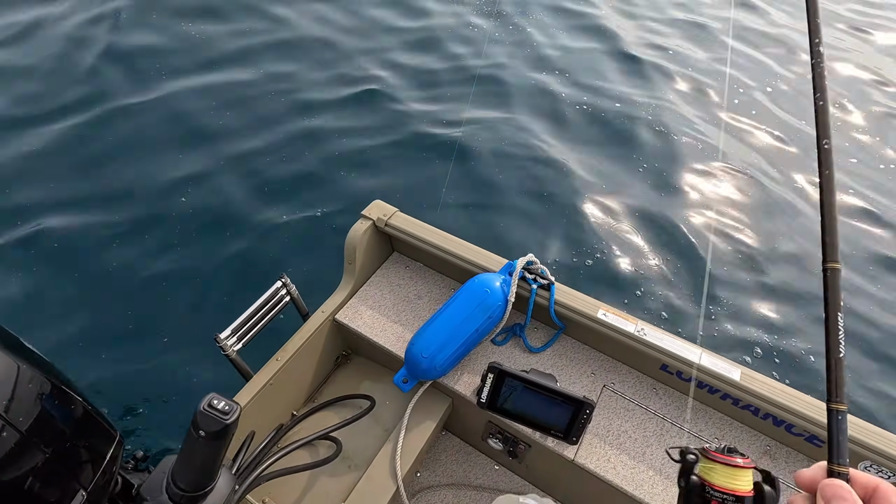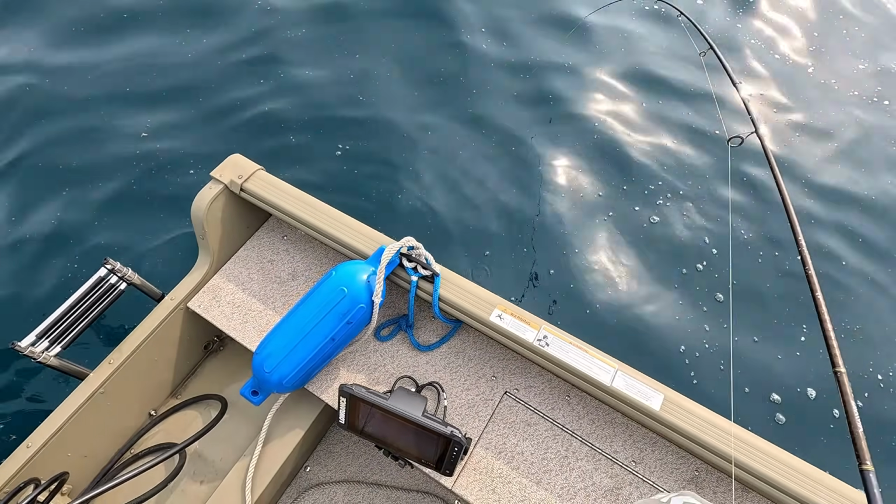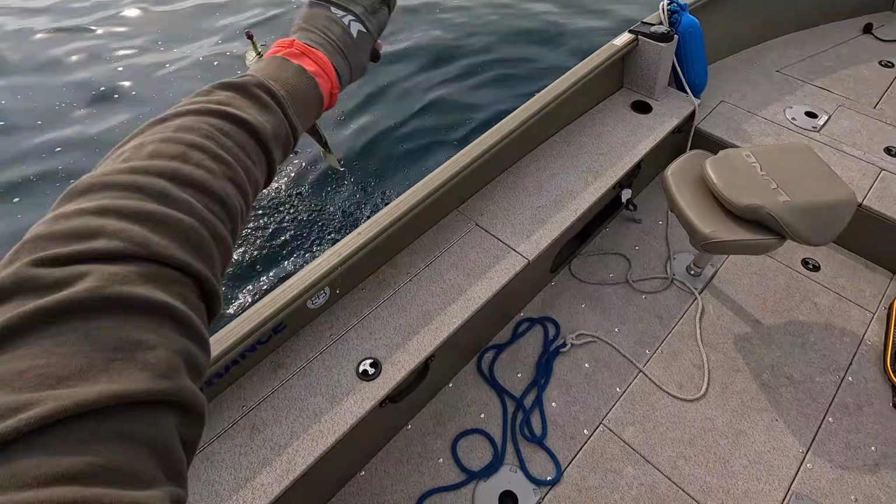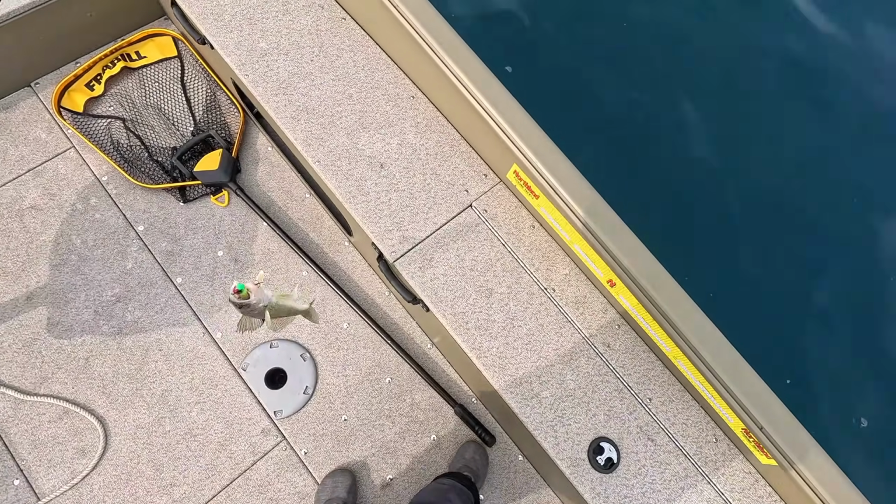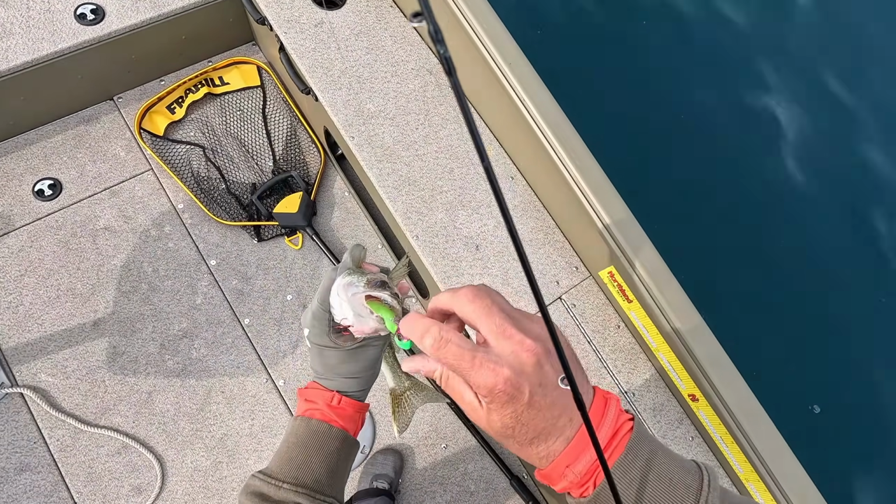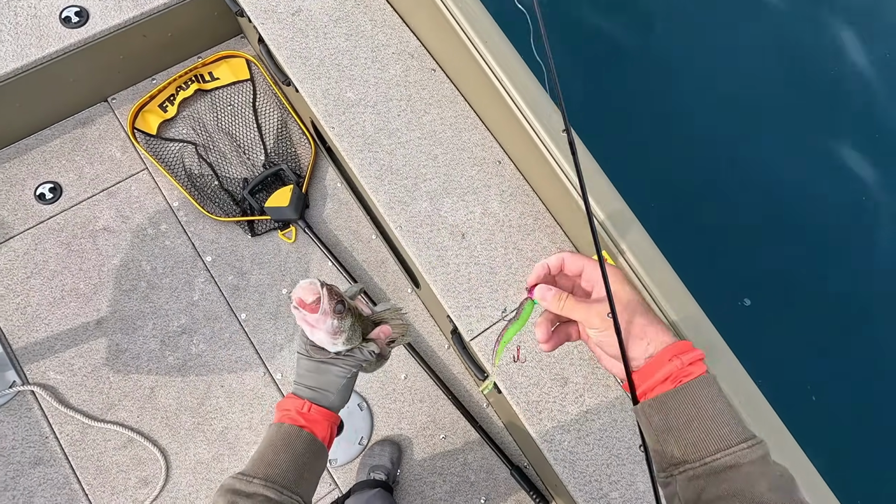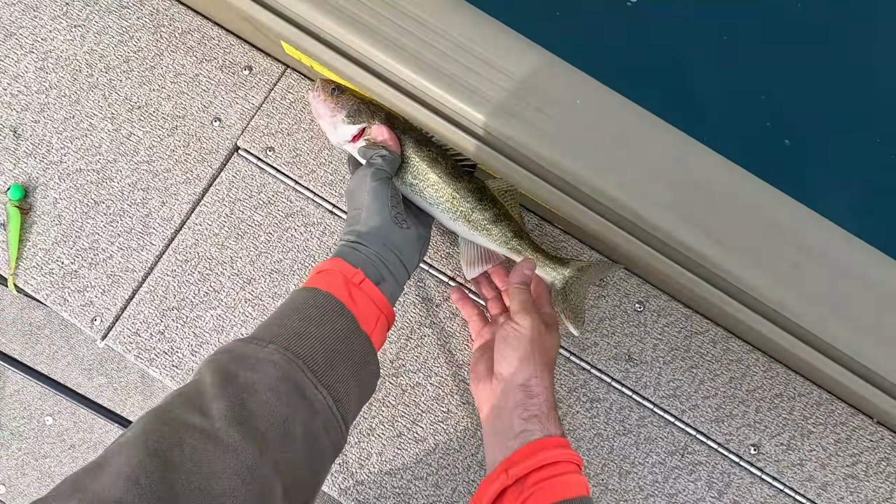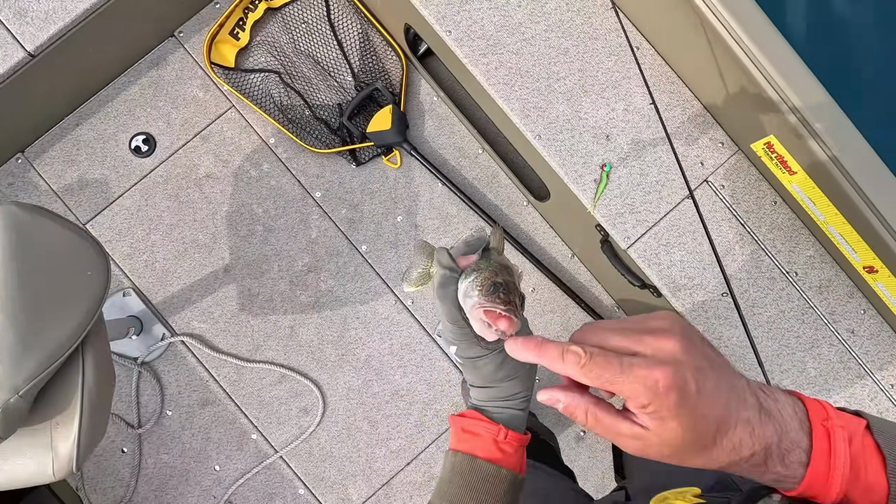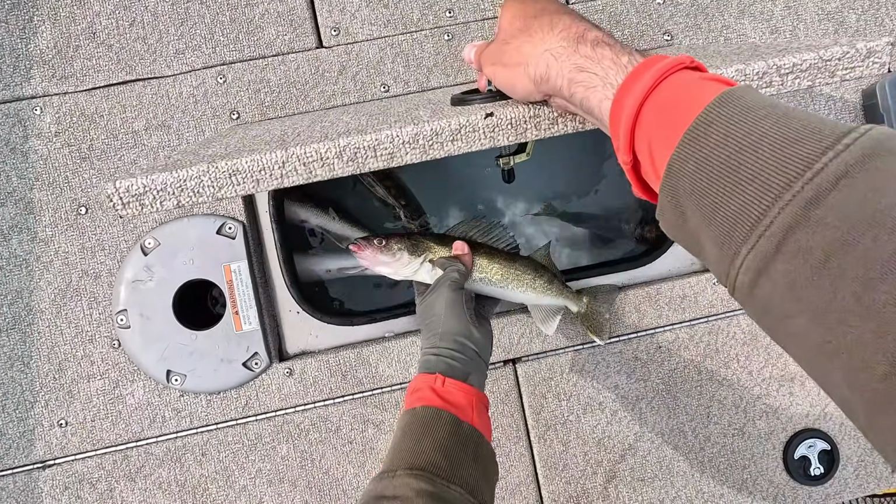There we go. Man, they are really tight in this spot in the channel. Oh, this guy hit the big jig, so that's good to see. Yep, but he might not make the cut. Oop, but you know what? Yep, just barely. And his swim bladder's popping out. You see that? So we're definitely gonna keep that guy.